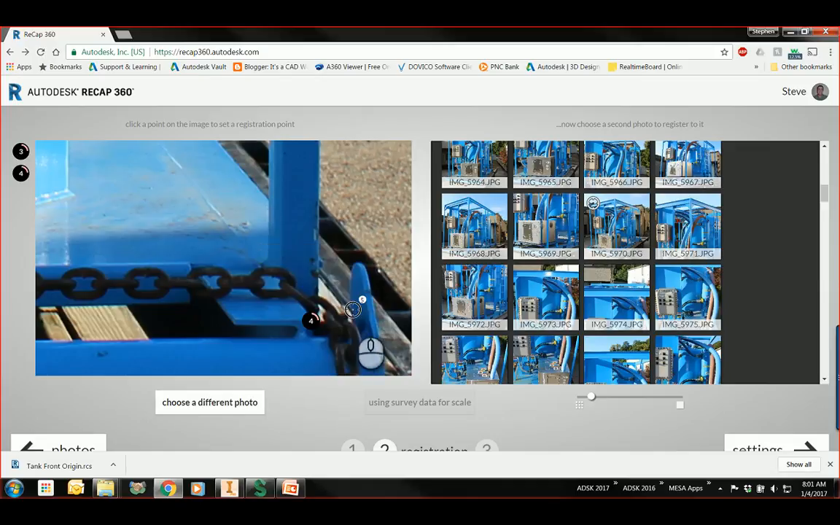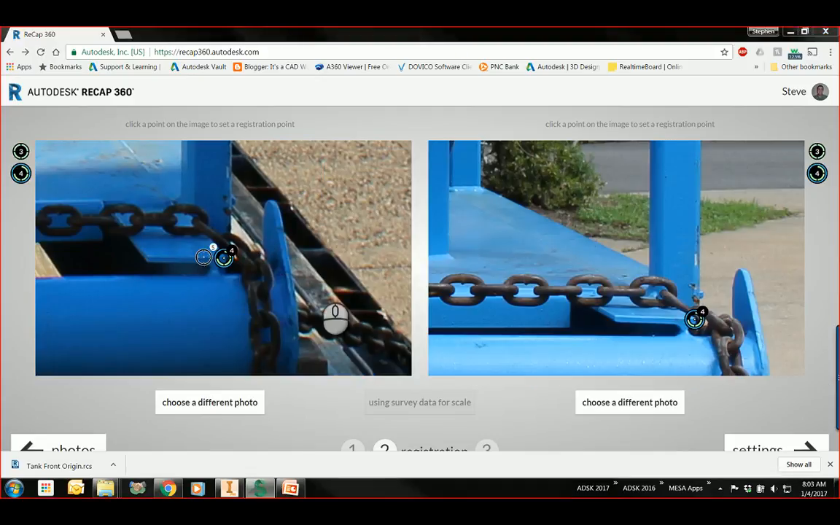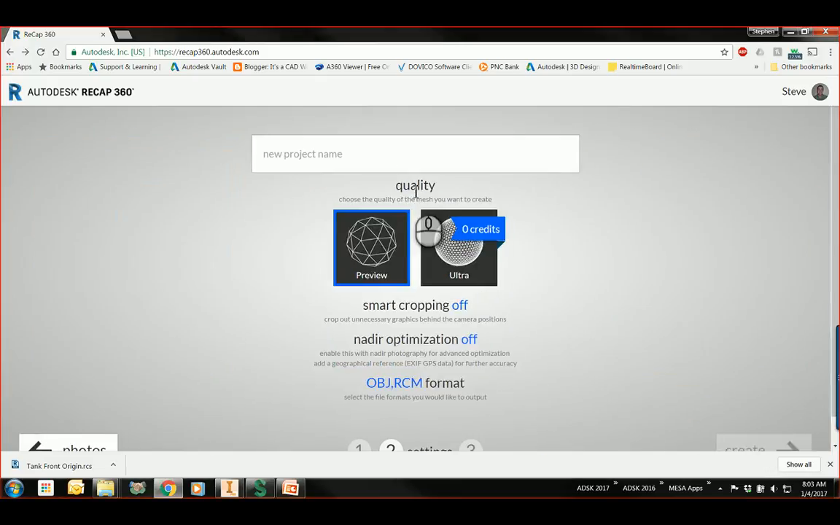So now that I have my coordinates set up, I just have to find those points in several different photos. Okay, I actually paused the recording while I got several points identified in each of these. So now I'm going to go to my settings. And here I can give this a project name. I'm going to call this tank back origin.